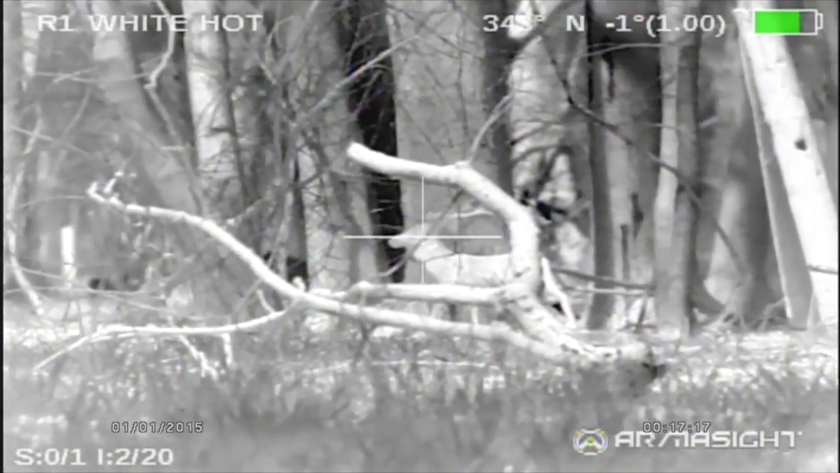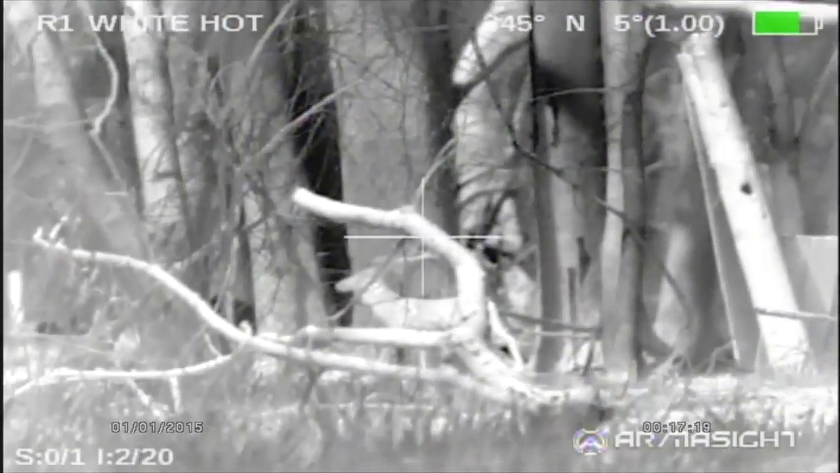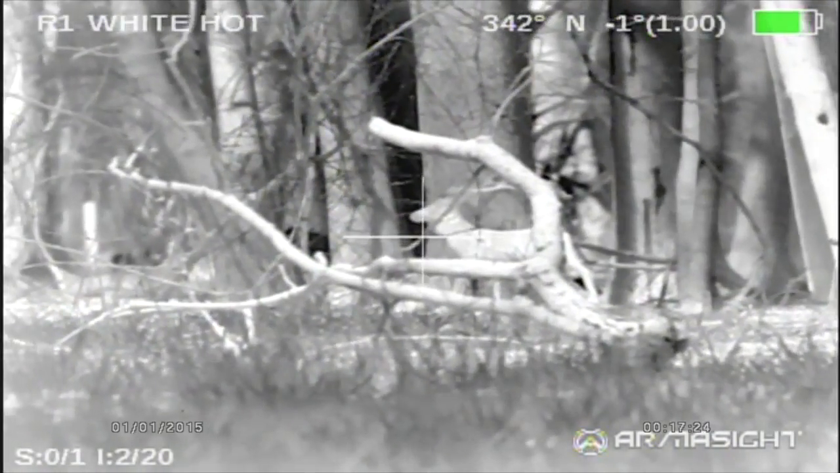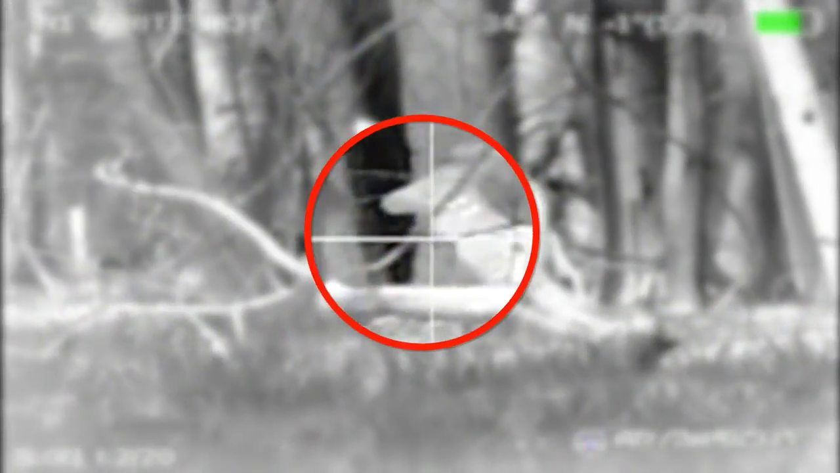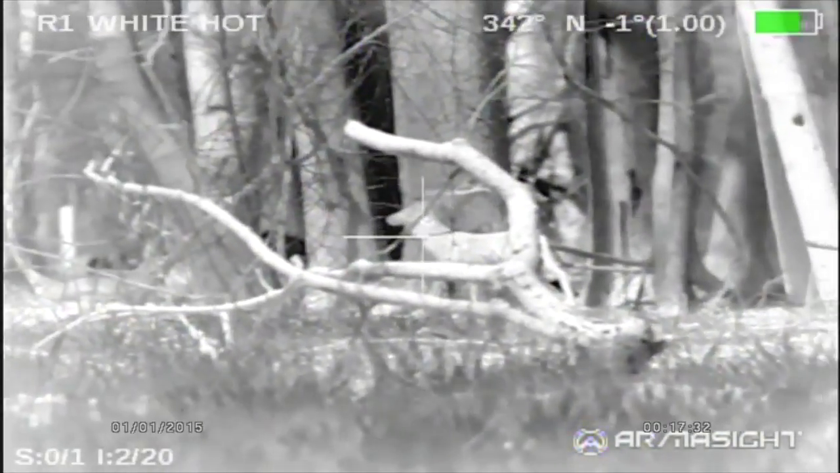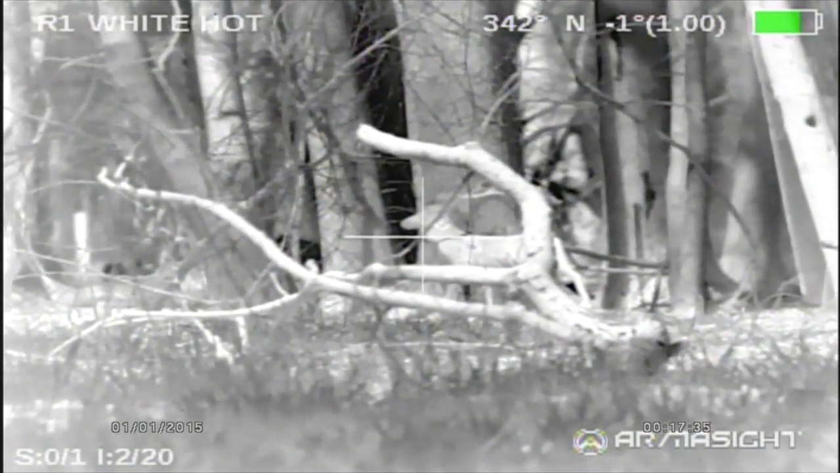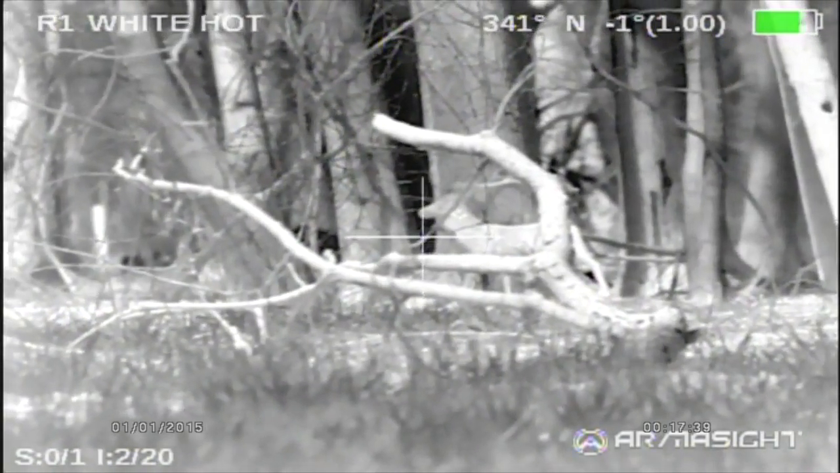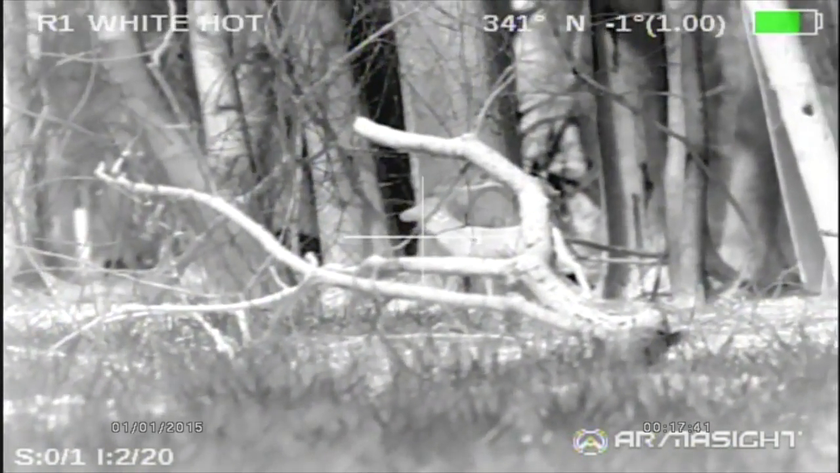See those bullet holes, guys? You can see them right there. That's incredible detail for a thermal. Holy cow. Look at that. And they're staying there much longer. The plastic's holding that bullet heat a lot longer. Isn't that crazy? Man, I love this sight.